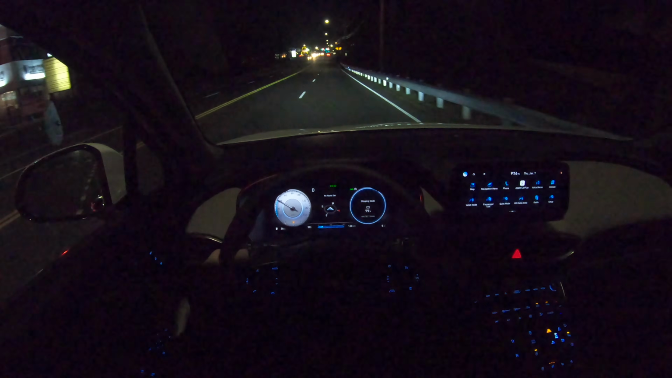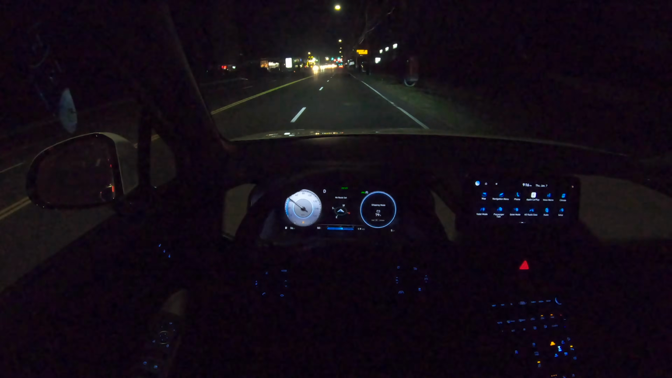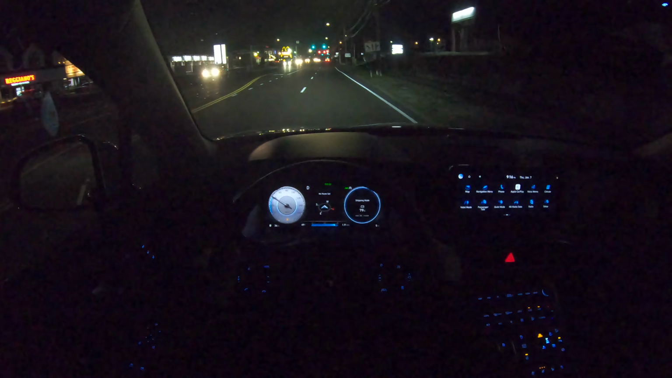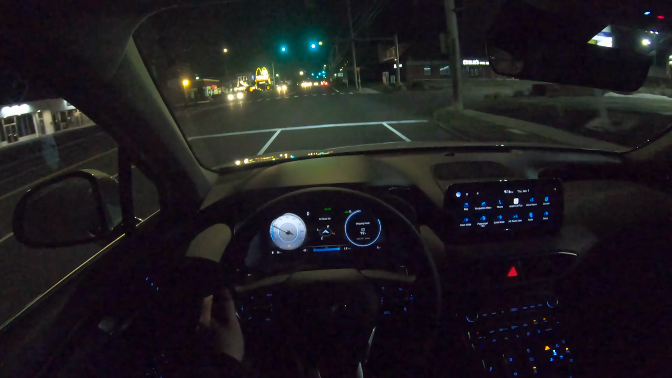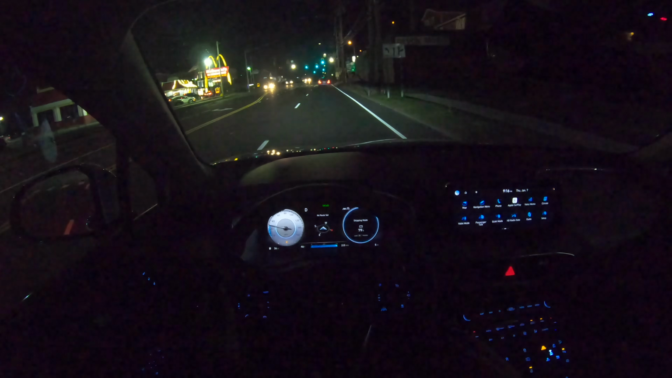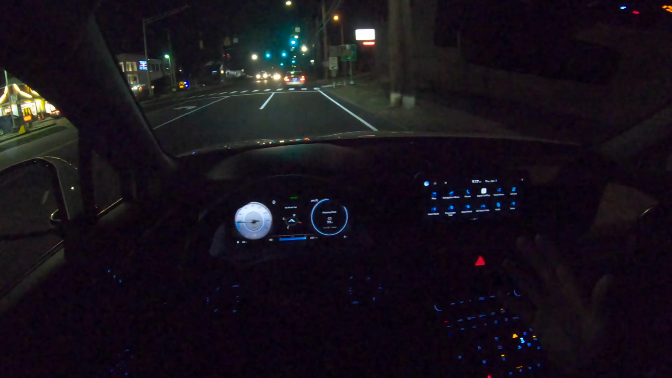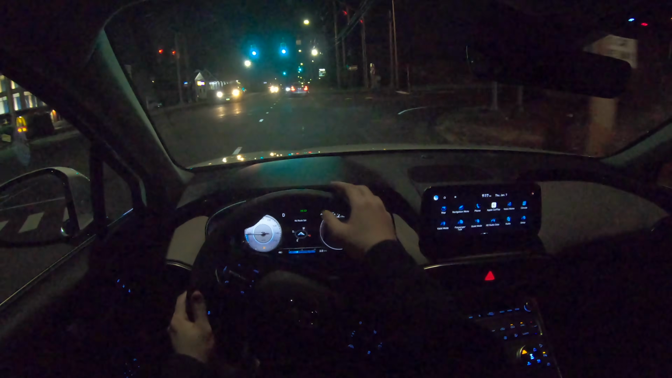So taking this beautiful 2021 Hyundai Santa Fe Limited on a test drive, it's actually very fast. This one is the 2.5 turbocharged 4-cylinder engine. They have a 2.5 that is naturally aspirated, but this one is the turbo engine, which means it is faster and has more horsepower and torque. Let's go ahead and take it on the highway and see how it does.